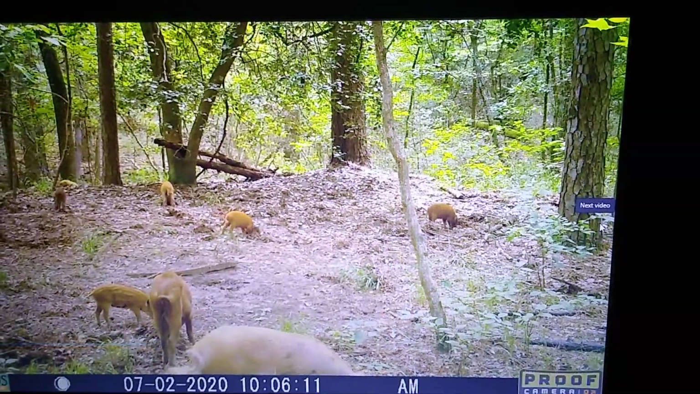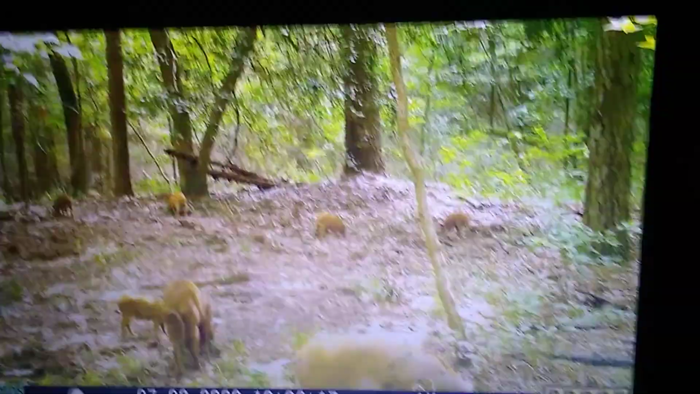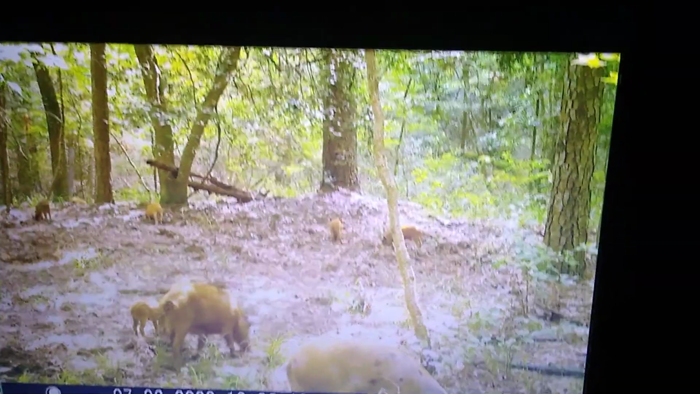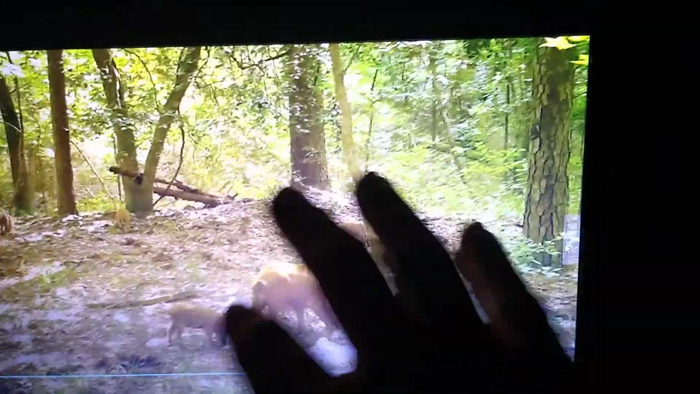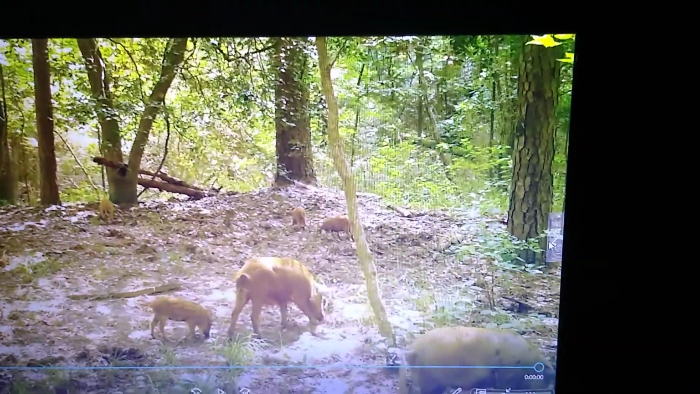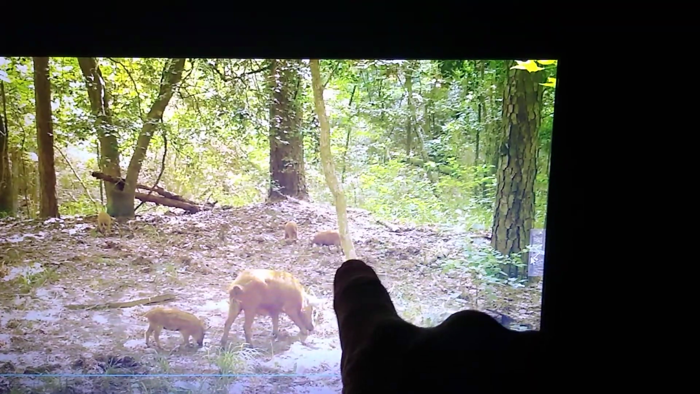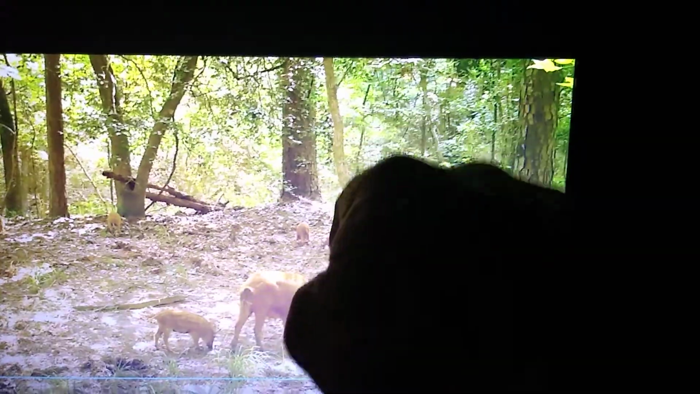Oh yeah, look at all them little old bacon wraps. 1, 2, 3, 4, 5. That tree is gone now, and this is where I put up the redneck T-post feeder. It's right in line with that tree, but the tree's gone and all that brush is gone, so you can see clearly to the other side of the creek, because that's where the creek is right there. That's where it starts going down.